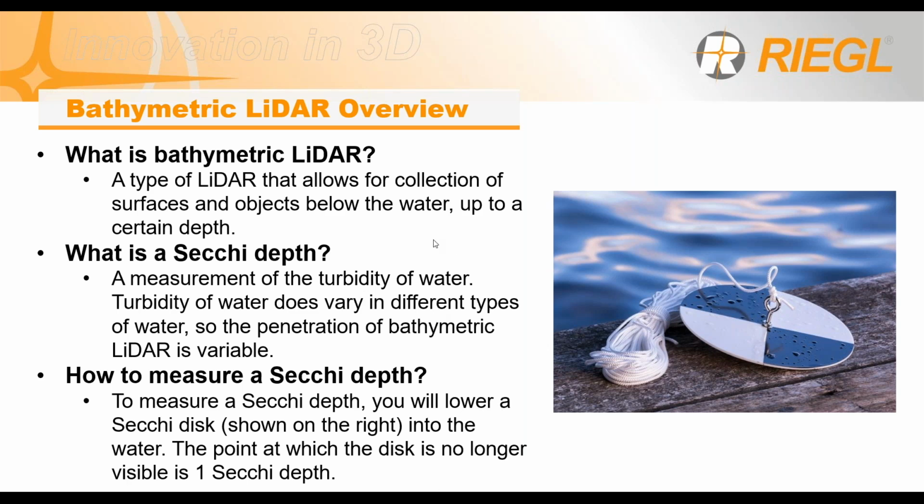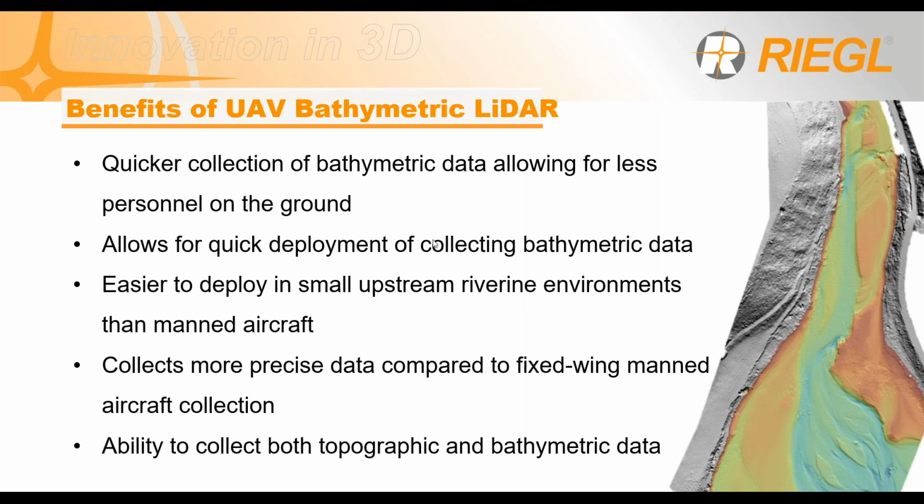Now, after getting some of these base terms out of the way, what are some of the benefits of UAV bathymetric LiDAR? Well, it's quicker collection of bathy data compared to your traditional survey. You have less boots on the ground, less people in the water, less people in areas you don't want them, in flowing water in areas that are a little harder to get to. It is a much quicker deployment compared to traditional methods. Setting up a drone and flying it up and down a river corridor, a creek, along the side of an ocean is a lot easier than convening everybody.